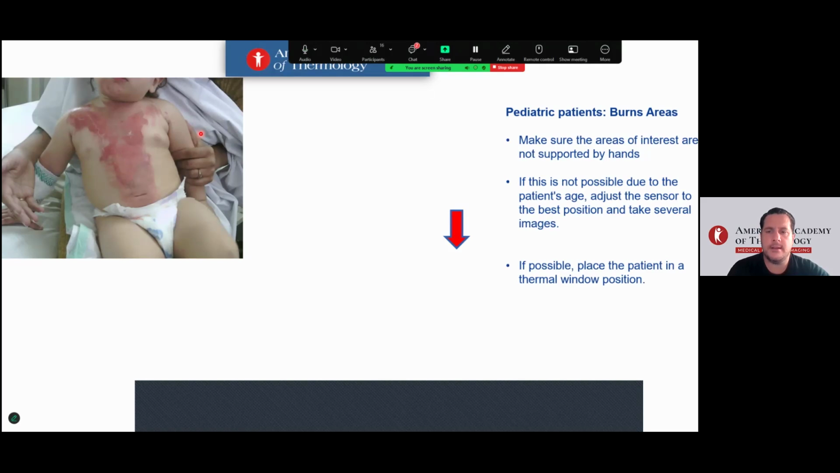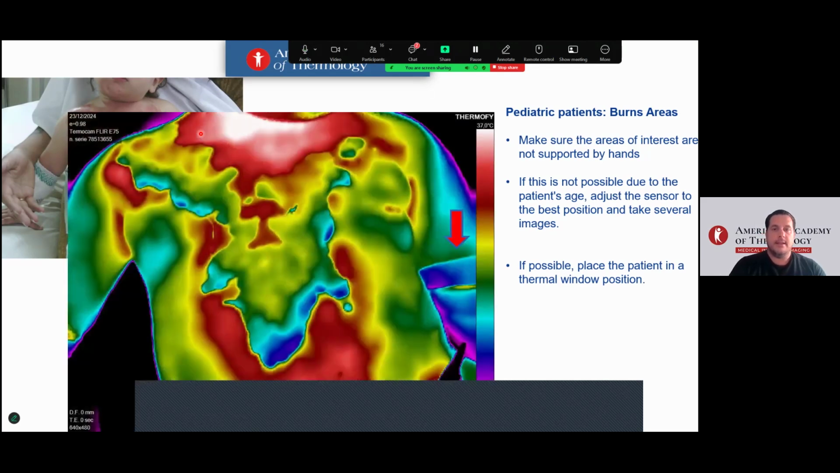Can you hear me? Okay. Look at that. This is a child burned by hot water on the thorax, from the first registry and the imaging. Look at that. This is one problem. Here, the hands of the mother take the picture and modify the temperature when acquiring the imaging.